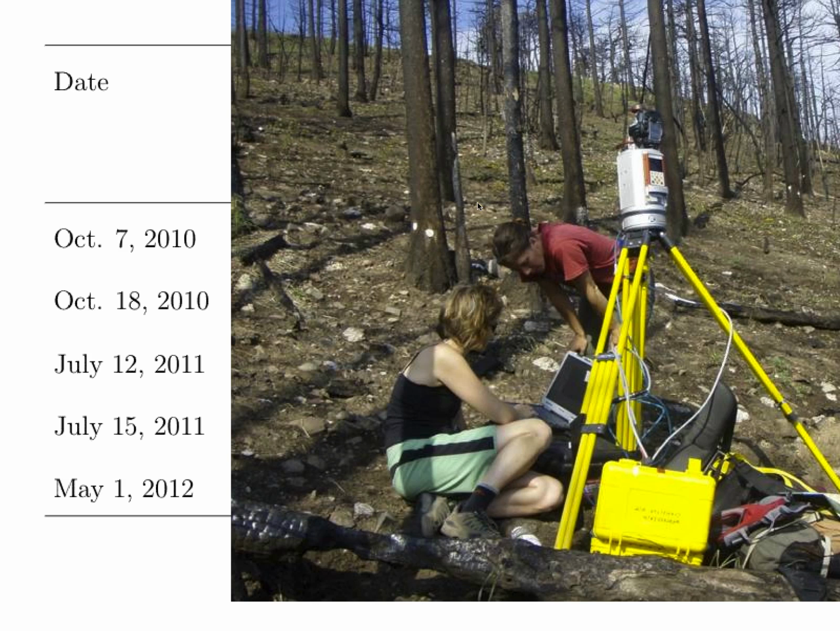In all, we did 5 scans. The most important thing is that we were there October 7th, about 3 weeks after the fire was contained. That was the first scan, and Sarah and Brendan did that one. Then they came back just a couple weeks later after the first small rain event, and did it again. And so we did 3 more subsequently.